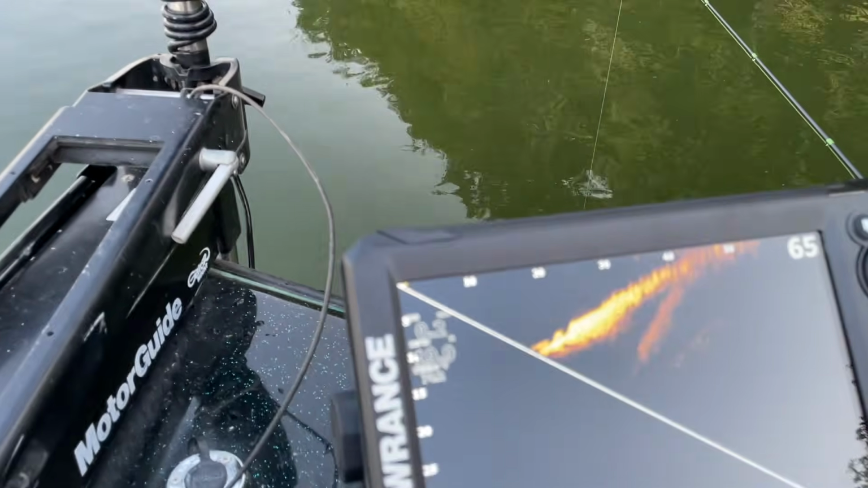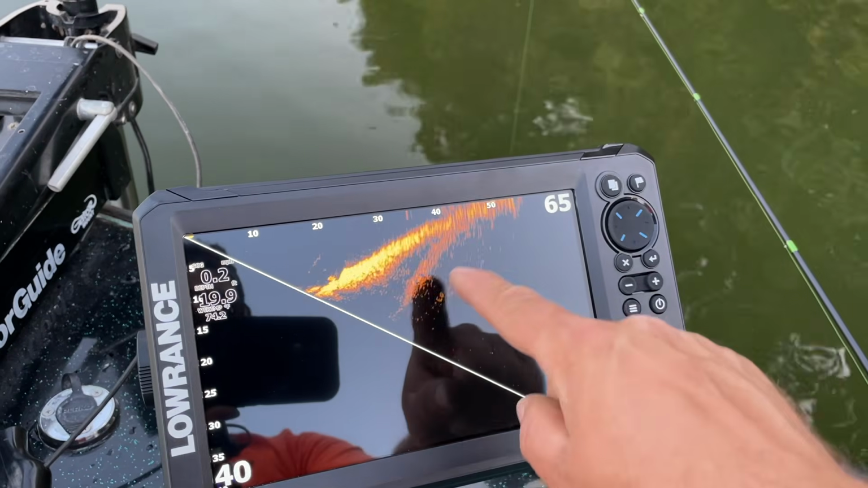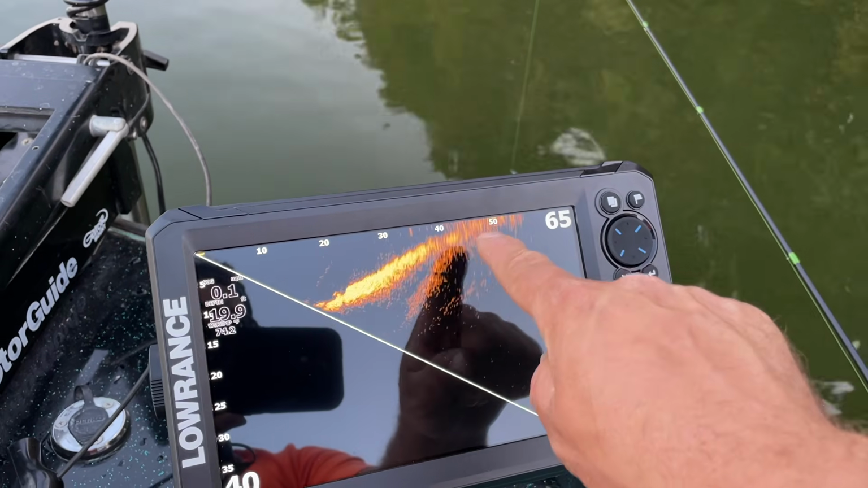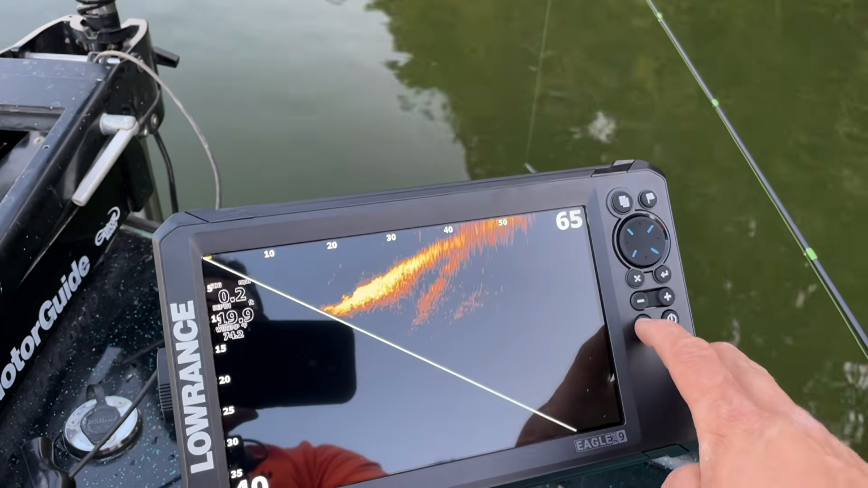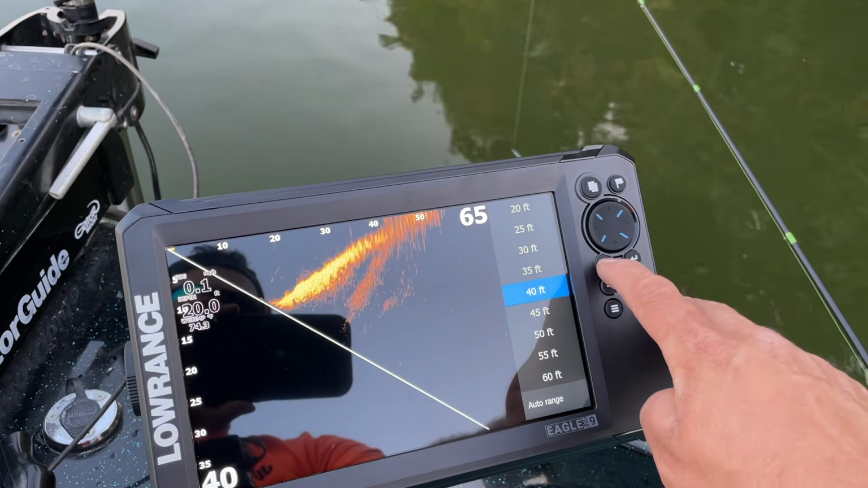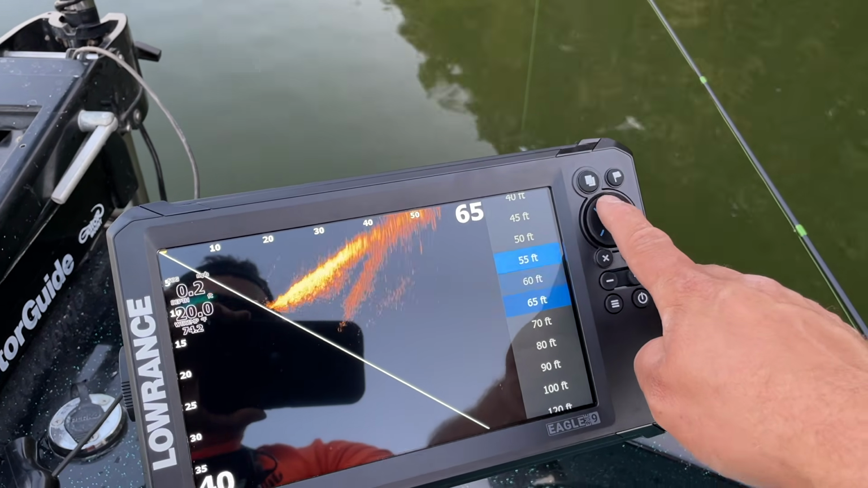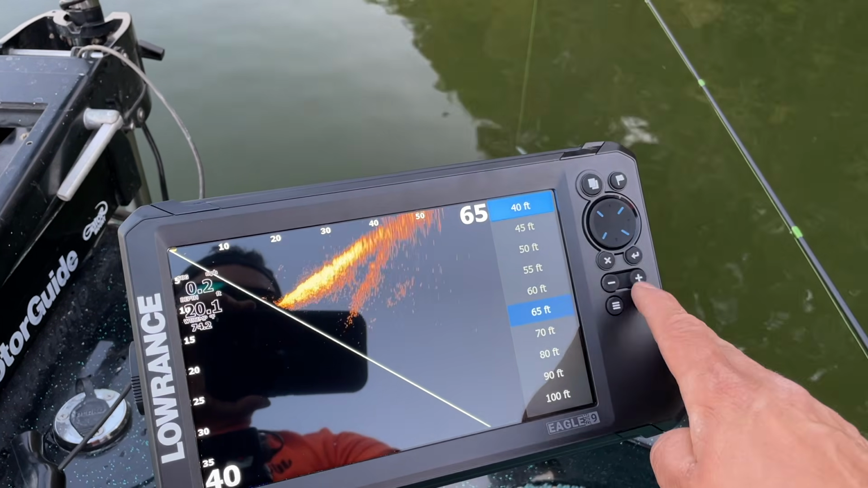you can see where we're wasting a lot of space because the bank ends. So I'm gonna go in here. Nope, we want to change our forward range. Let's change it to 40 feet.